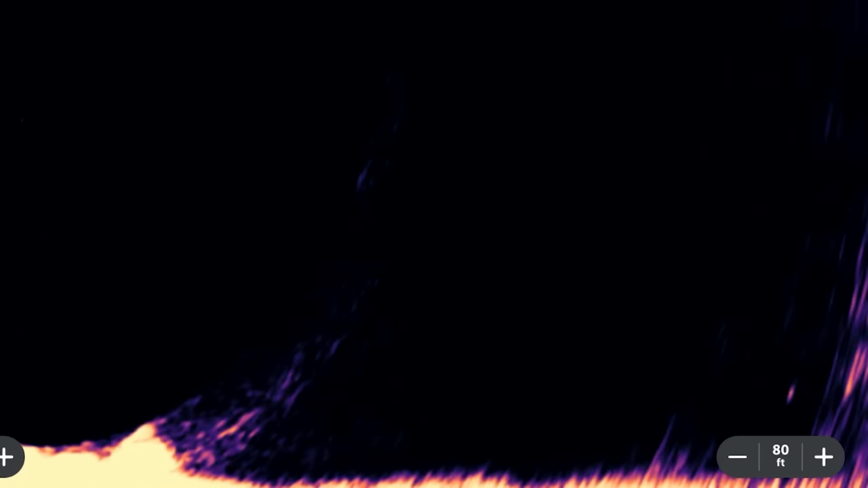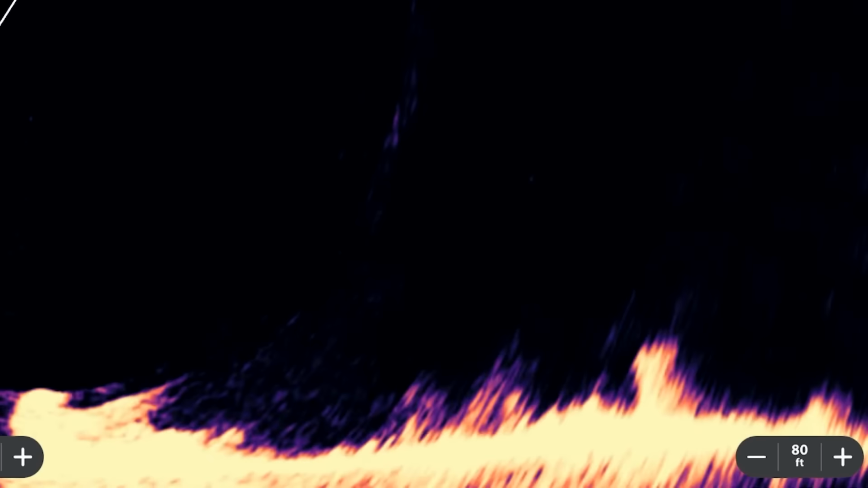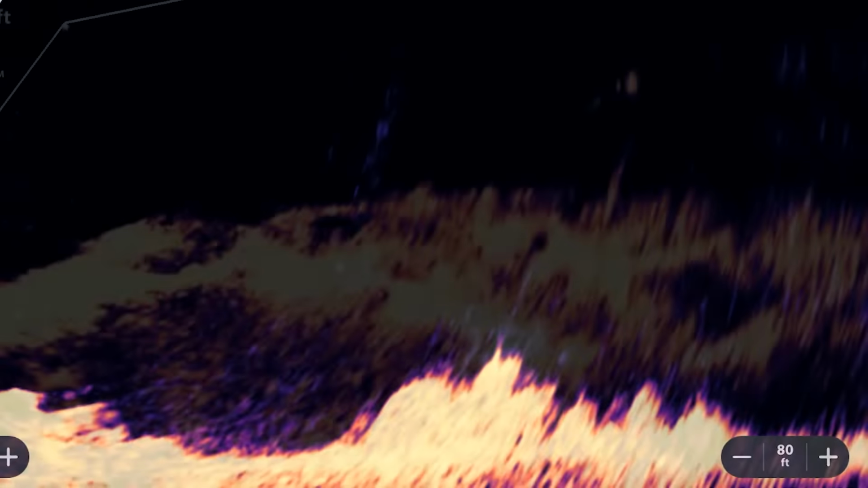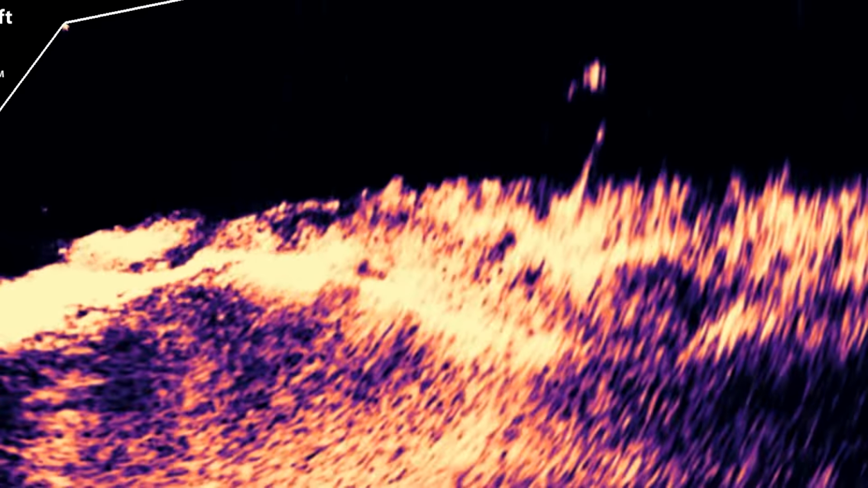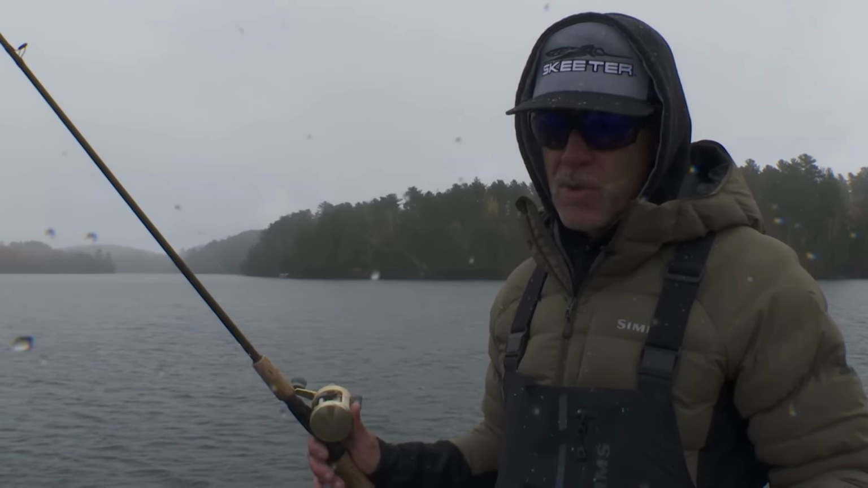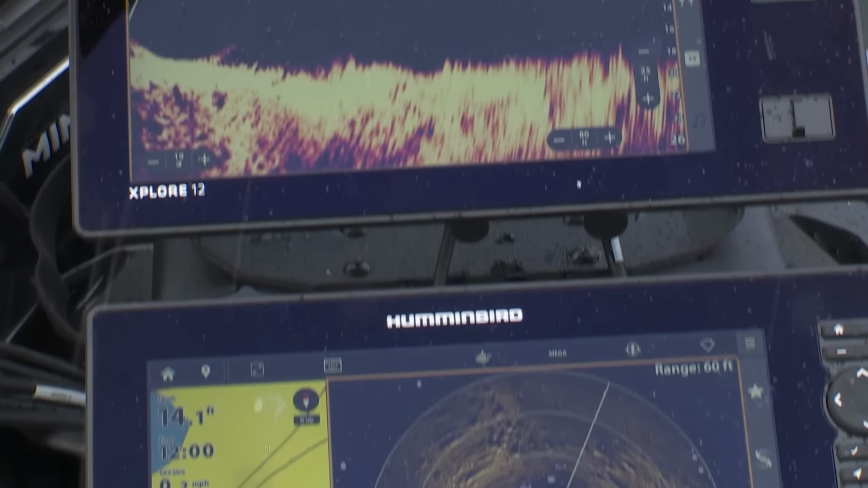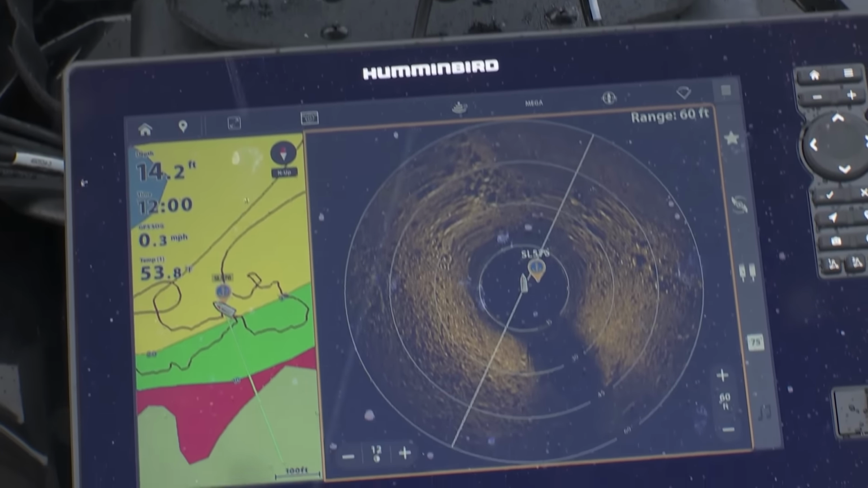So MEGA Live gives you instant gratification, so to speak. It shows you right now, as soon as you turn the trolling motor, where that boulder is, where the edge is. It's really, really handy for many things other than just spotting fish. But the combination of those two things working hand in hand are ideally what you want. They really complement each other.